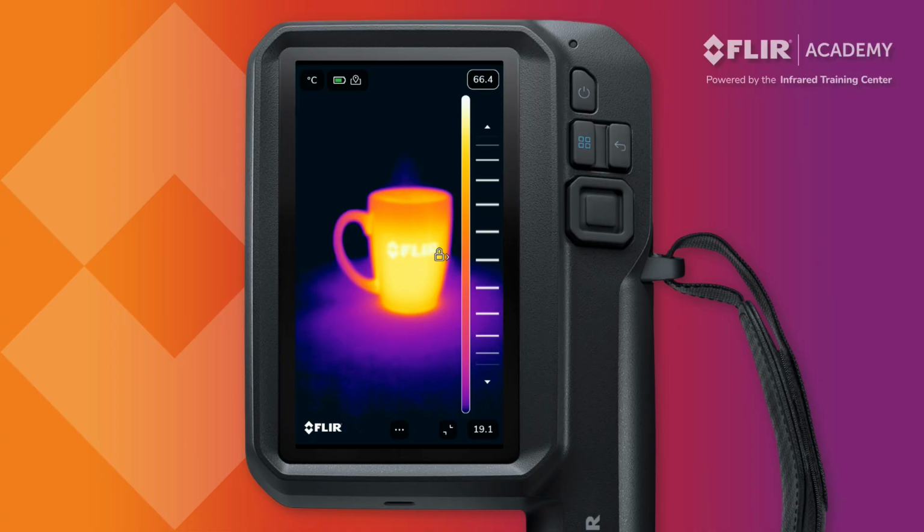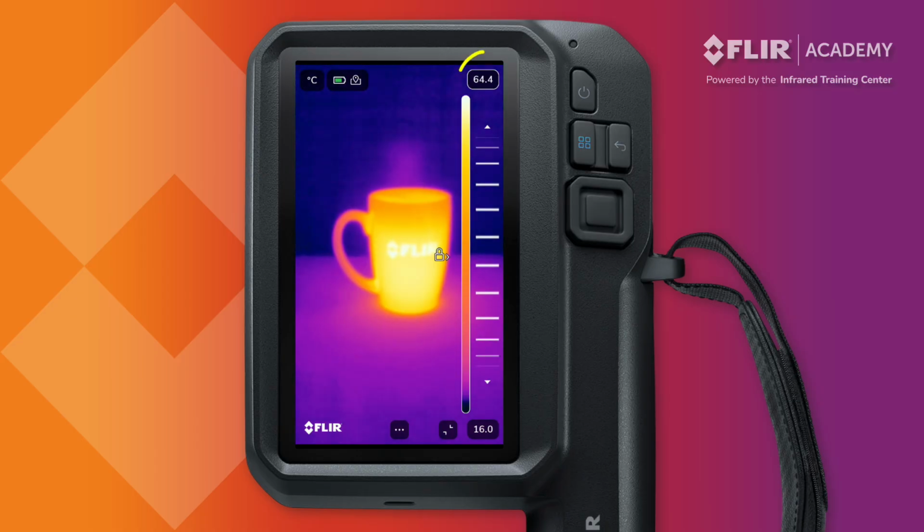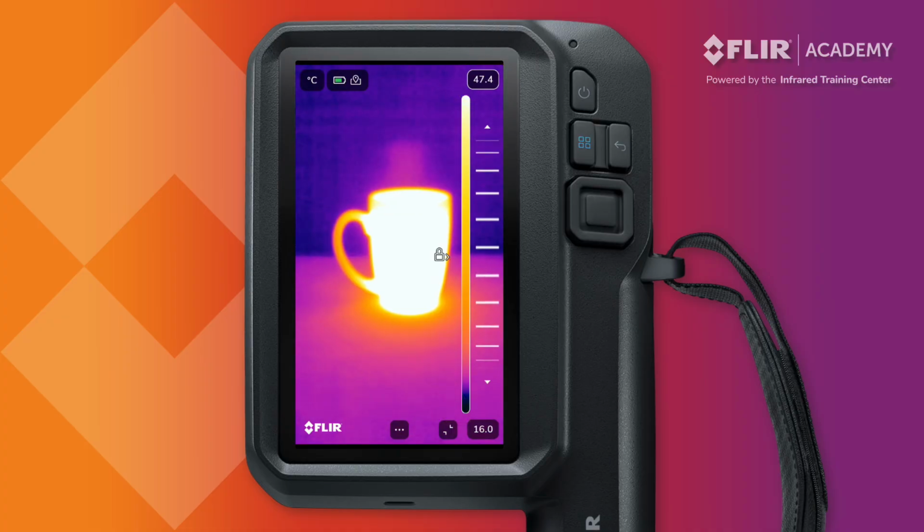Now, with the top temperature highlighted, swiping up and down on the virtual slider changes the upper scale value while leaving the bottom number locked in place. Notice how the contrast changes on the coffee mug.